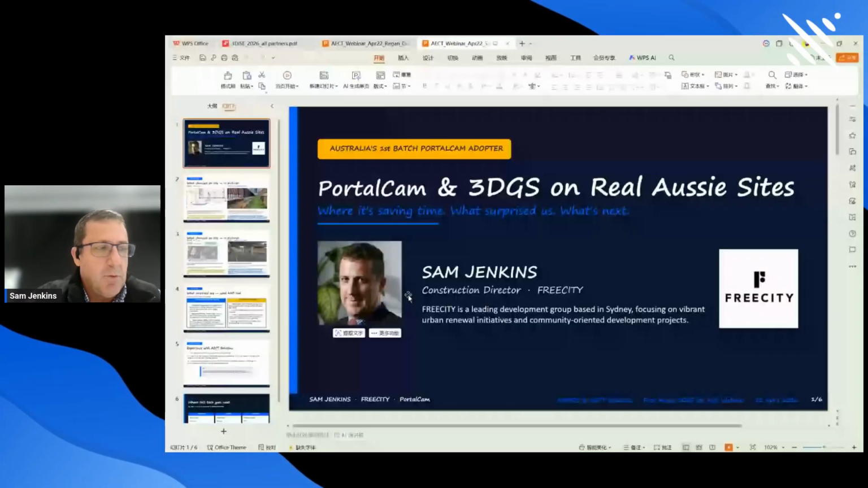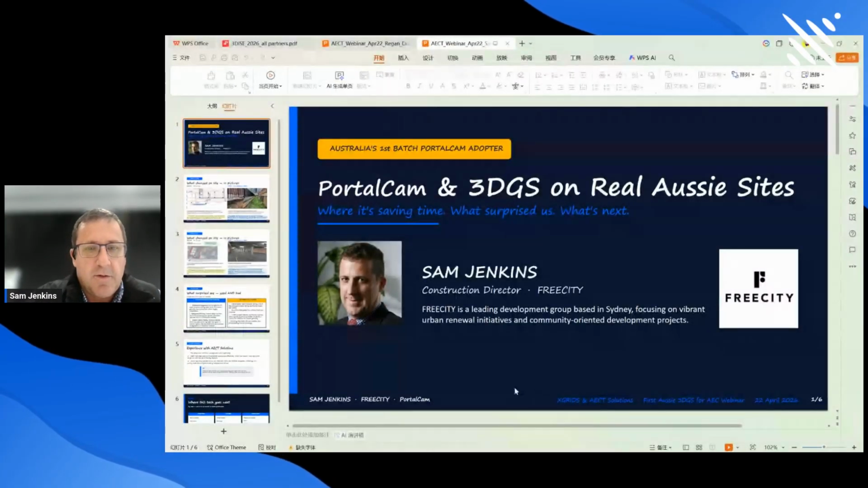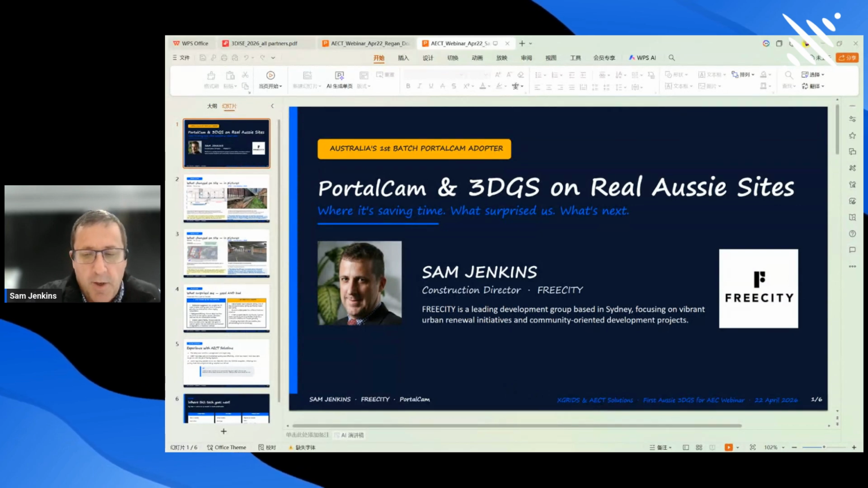We're a builder developer, and so obviously in the development space, money goes out the door from day one for a long period of time until money starts coming back in. And so, as everybody would be aware, your ability to influence cost and manage risk is certainly best placed at the start of a project. So we've been using the 3D Gaussian splatting.